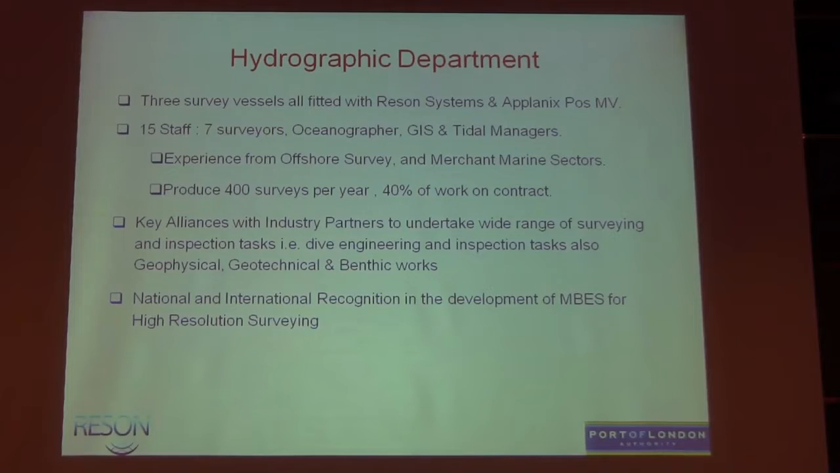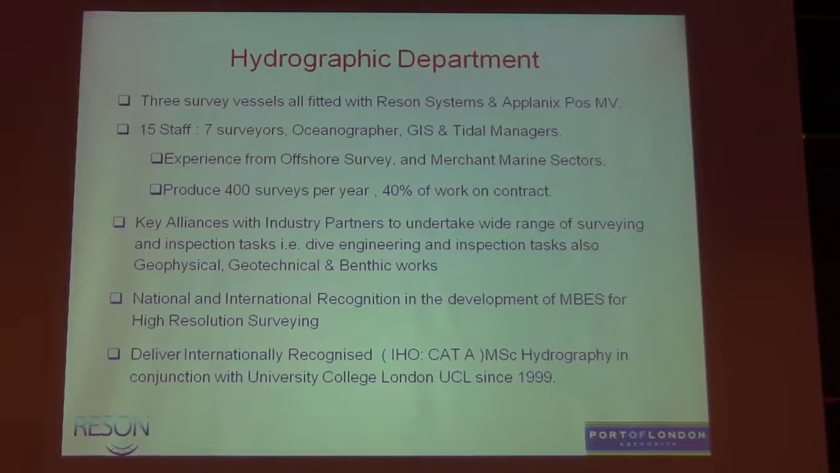I think we have gained a national and maybe even an international recognition in the development of multi-beam for high resolution surveying, and I'll show you some examples of those. And very importantly, I think Danny alluded to it yesterday, and we've just had the doctor speaking to us about the Cat B course. You really do need trained surveyors to get the most out of this equipment. Effort in equals results out very much.